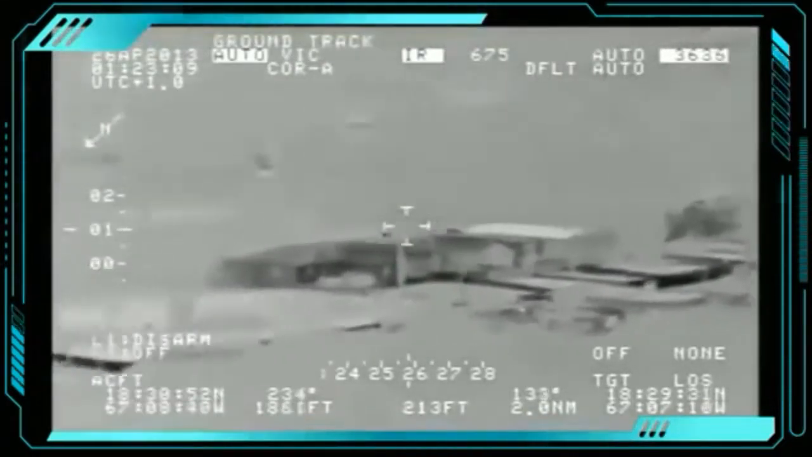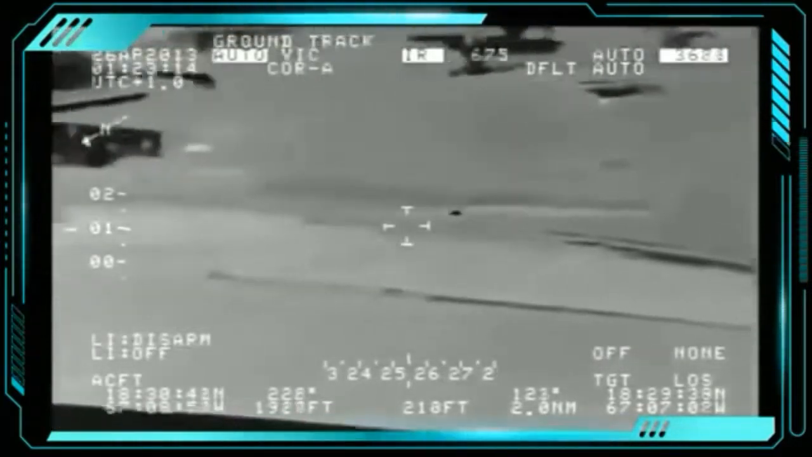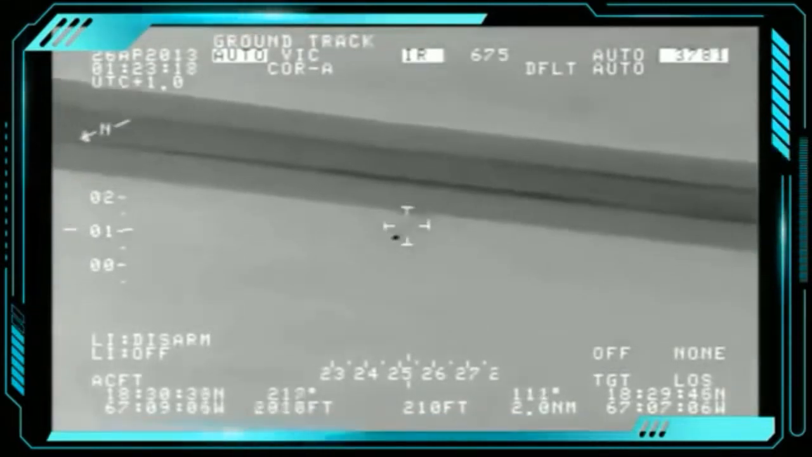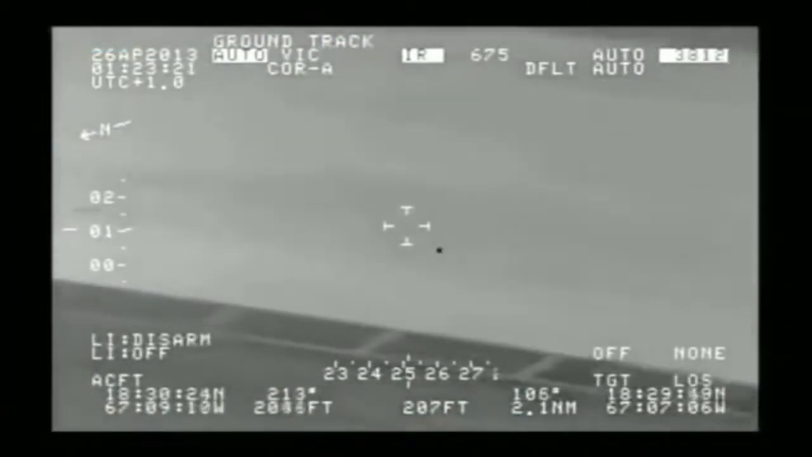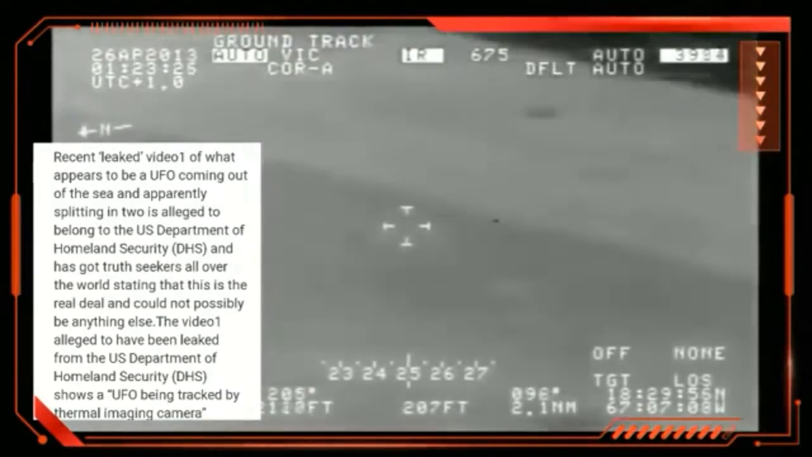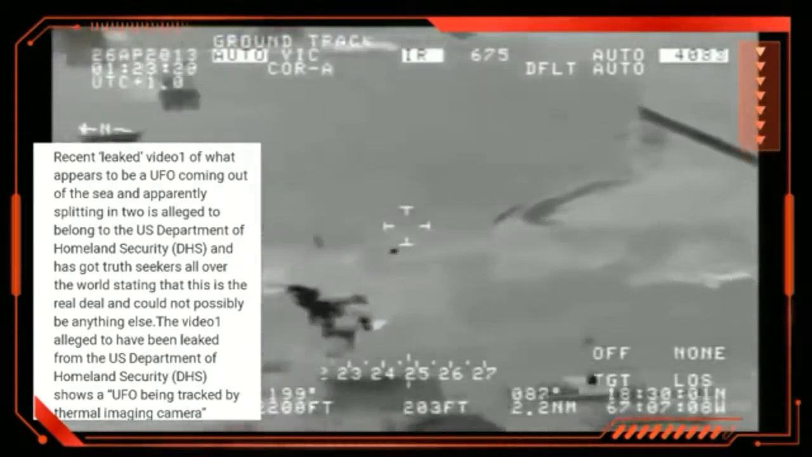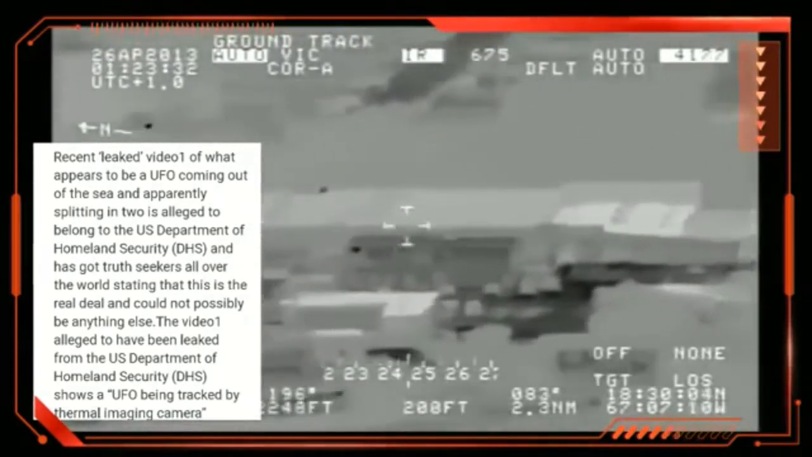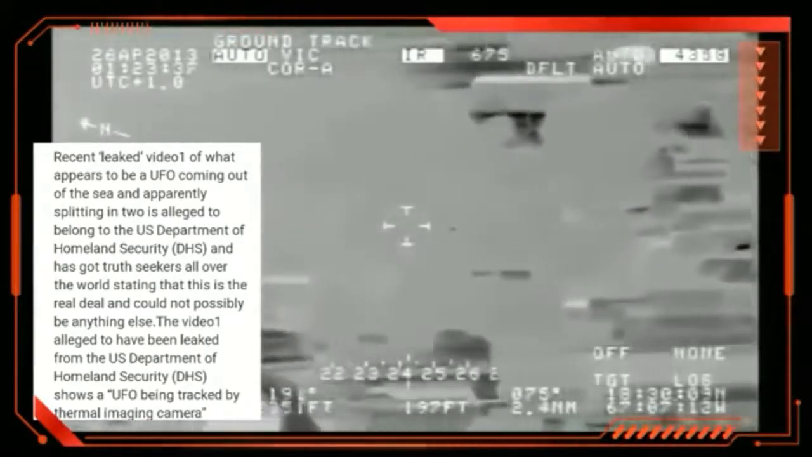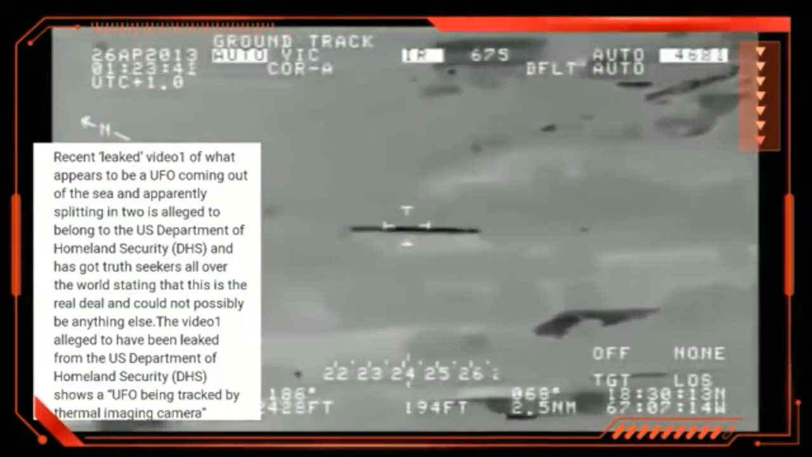And I've actually read other reports, people trying to figure out what this is. Some people said it's a bird, a drone, possibly some type of military aircraft. Could be customs, some secret drone they have. Again, it says here, recent leaked video of what appears to be a UFO coming out of the sea, of the sea, guys, of the ocean, apparently splitting into two, is alleged to belong to the U.S. Department of Homeland Security, and has got truth seekers all over the world stating that this is the real deal and could not possibly be anything else.